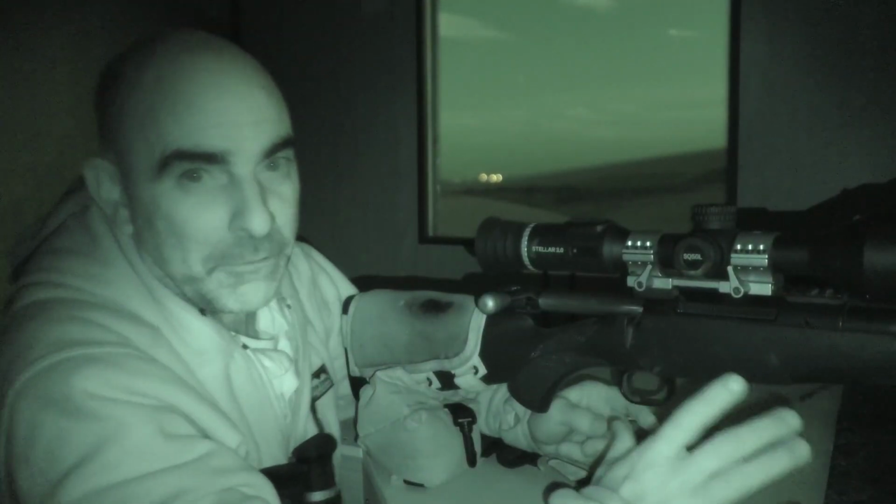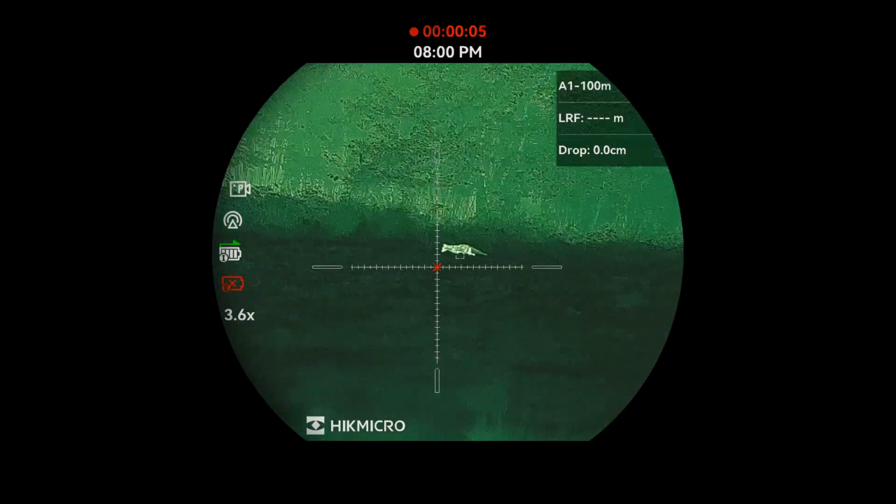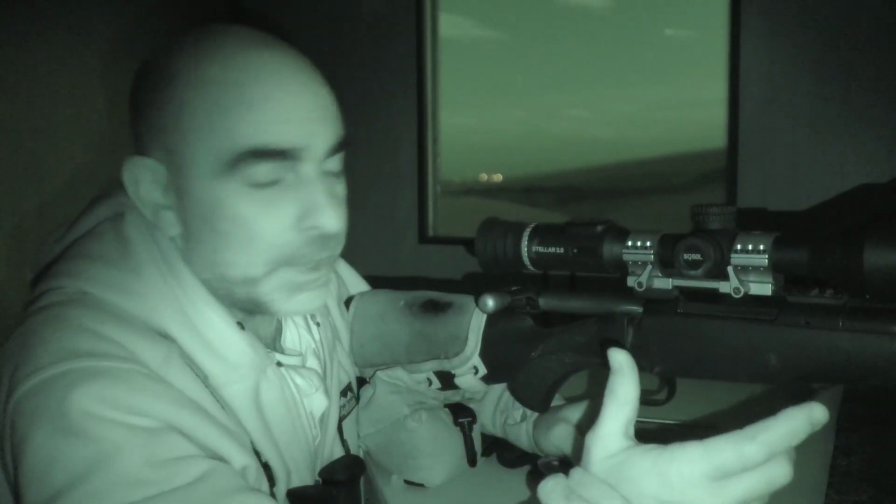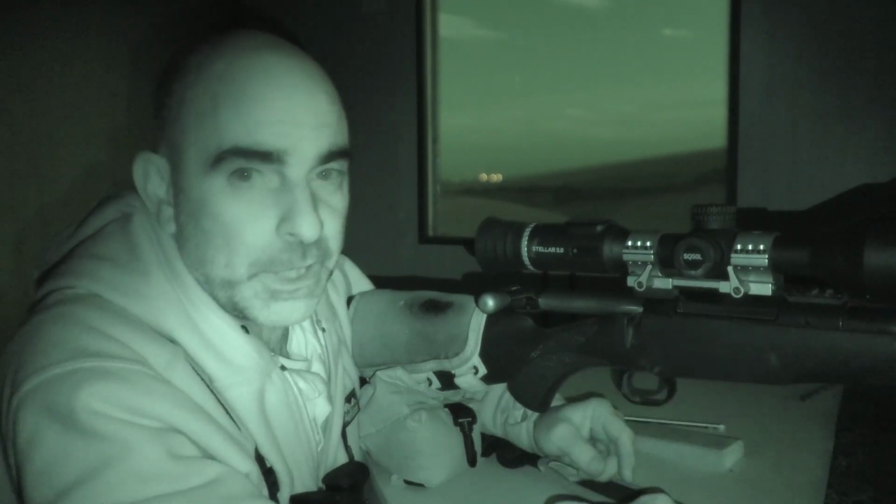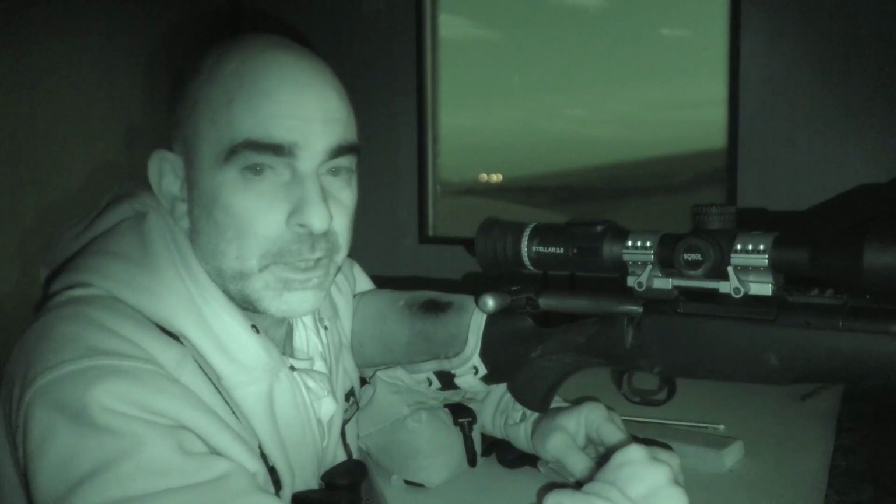So I'll just have a little play around with the scope there. It's got several colour palettes on there, one of which is a green monochrome, which I quite like. That's quite smart. So I'm kind of torn between using that black hot or the white hot. You've also got red hot on there, fusion, and a red monochrome as well. So you've got a good selection of colour palettes on there, and you can customise it as well and set the display to however you want it. You've got a nice round display on it.